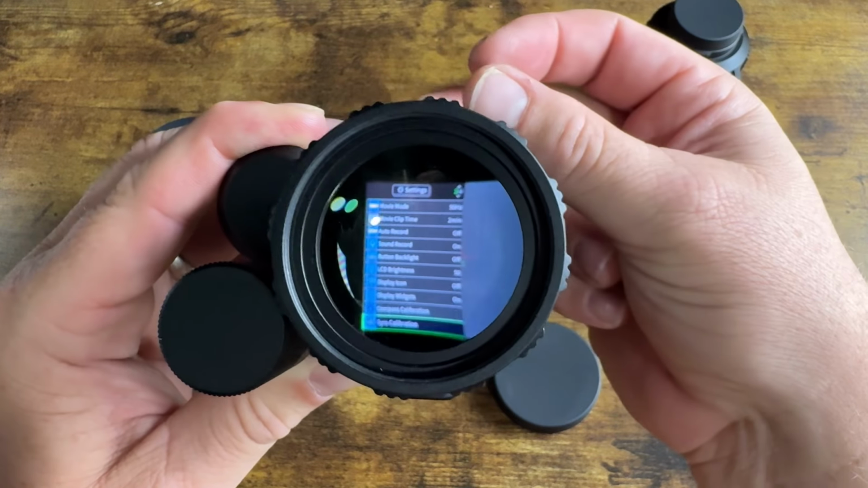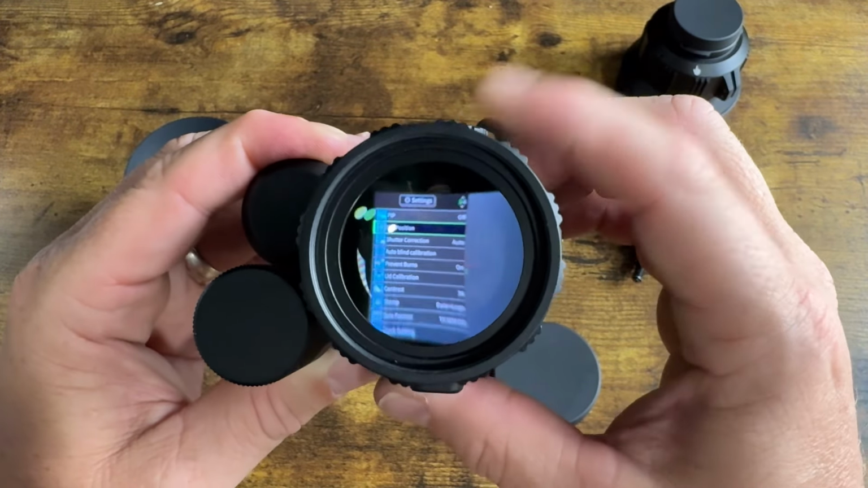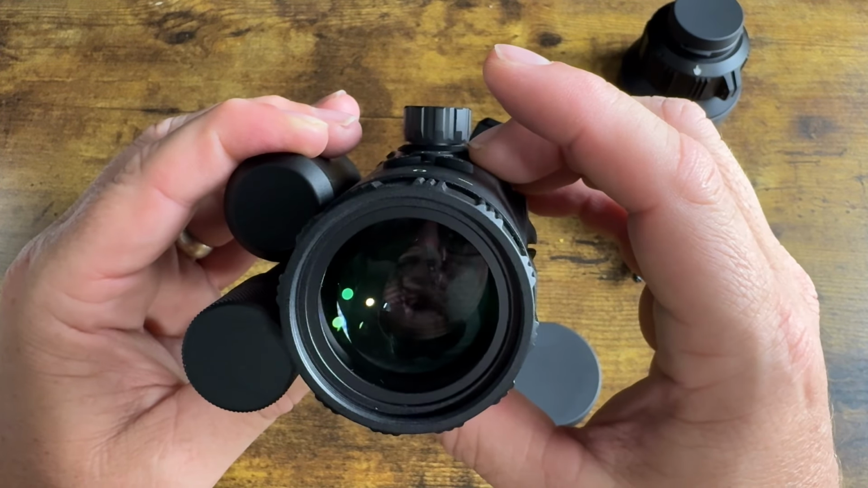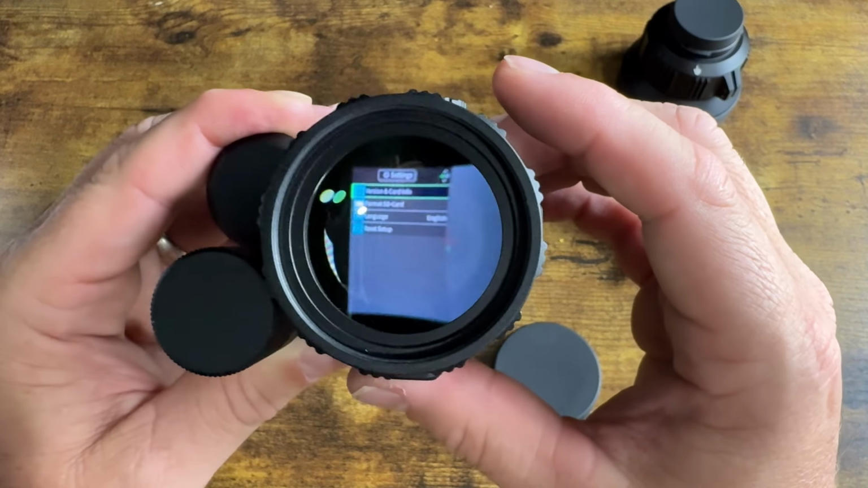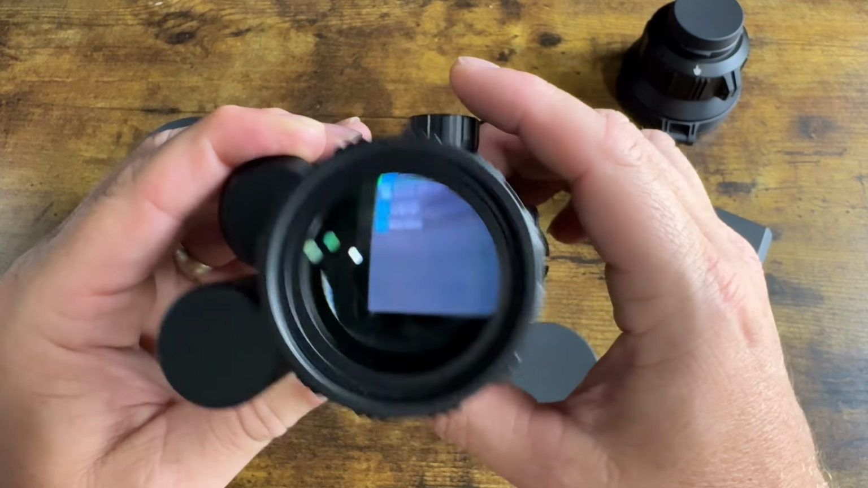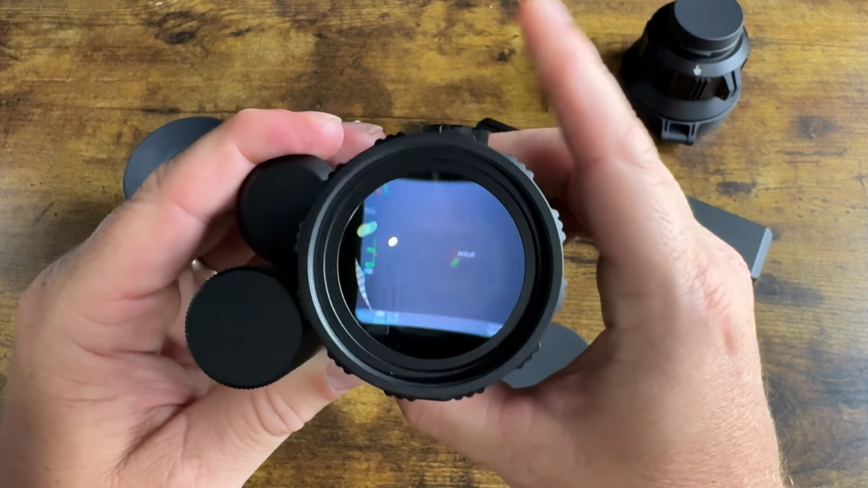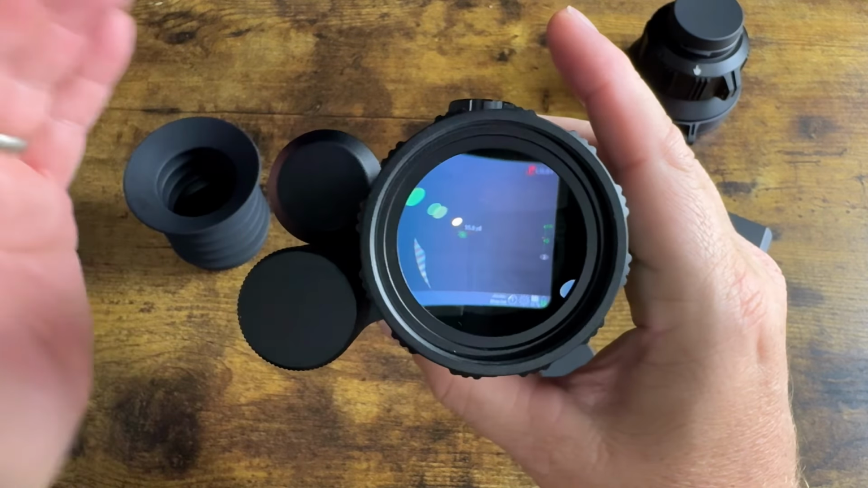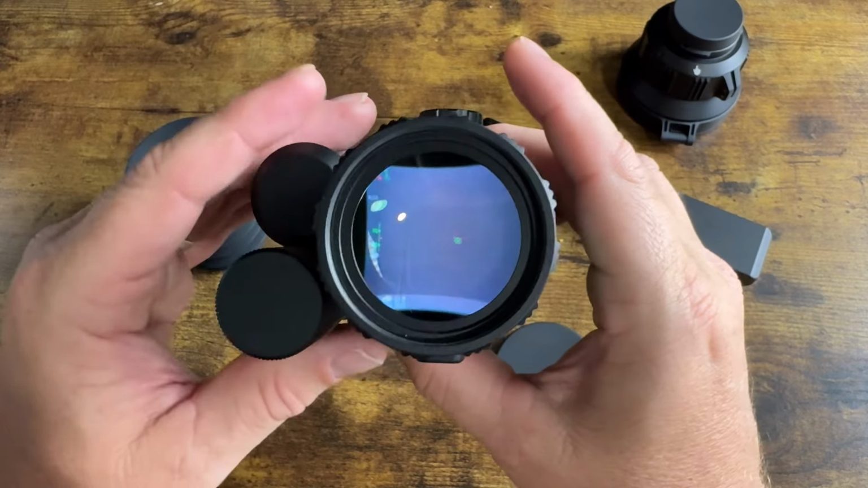And you can either scroll through to the next menu, or again, hit this button right here, and it'll go through everything you want to do. Version and card info, language, reset setup, format SD card, all that jazz. When you're done in your menu settings, hold it and you go back to your standard sight picture.